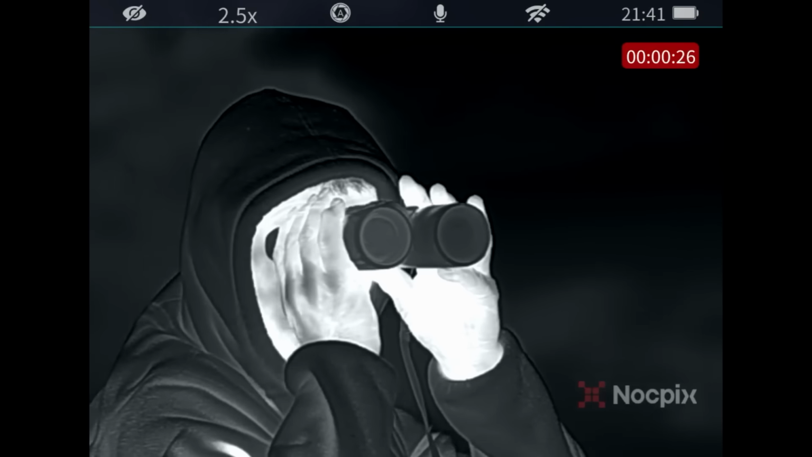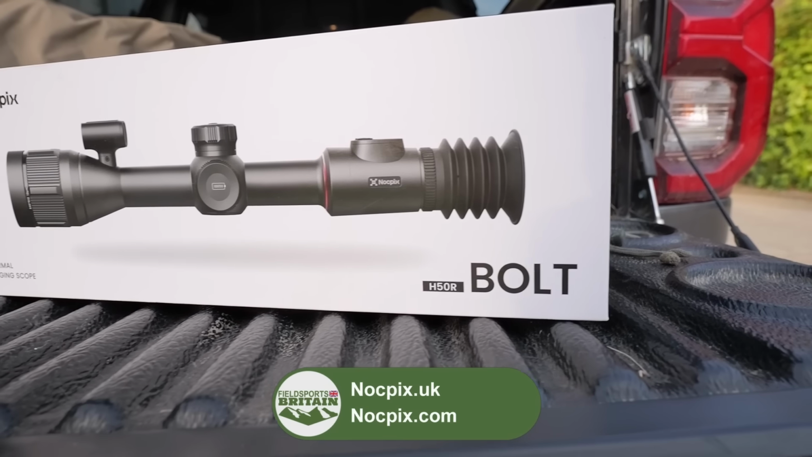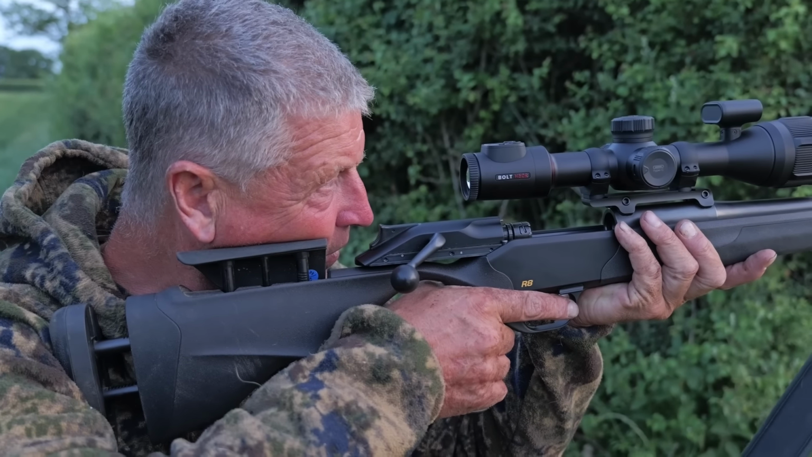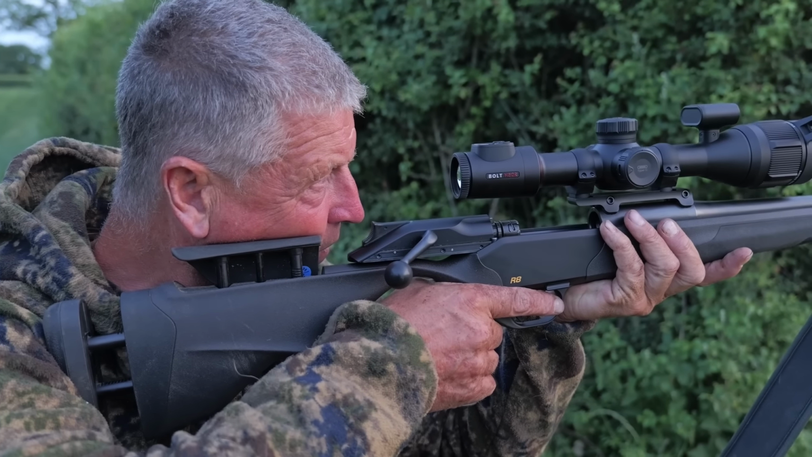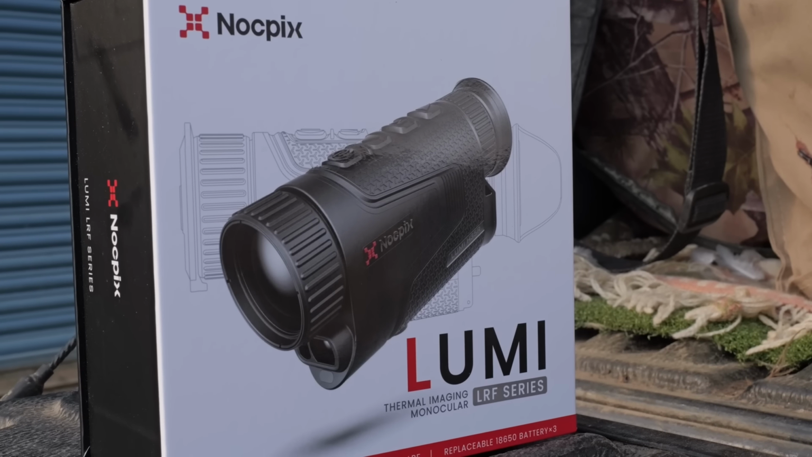Andy's foxjacking technique worked and we got our fox. The ground feels like it holds many more. For more information about the Nocpix range, head to Nocpix UK and Nocpix.com, where you can find out about the new Nocpix Bolt H50R scope and Lumi H35R spotter.